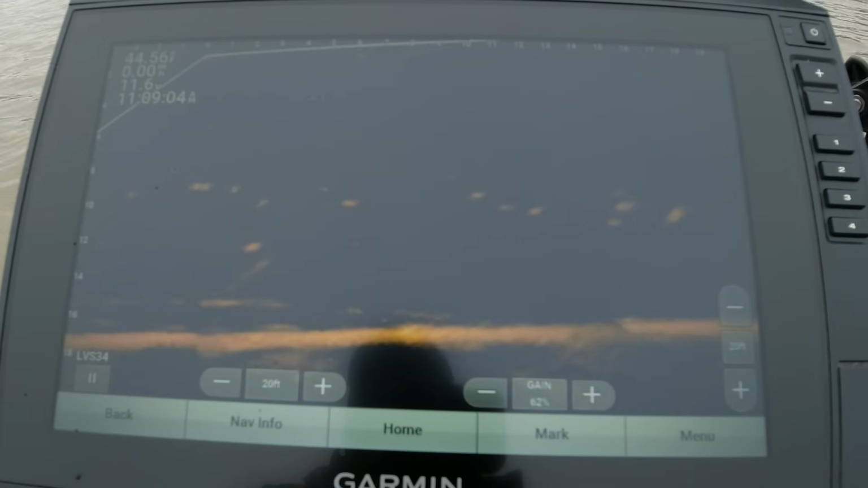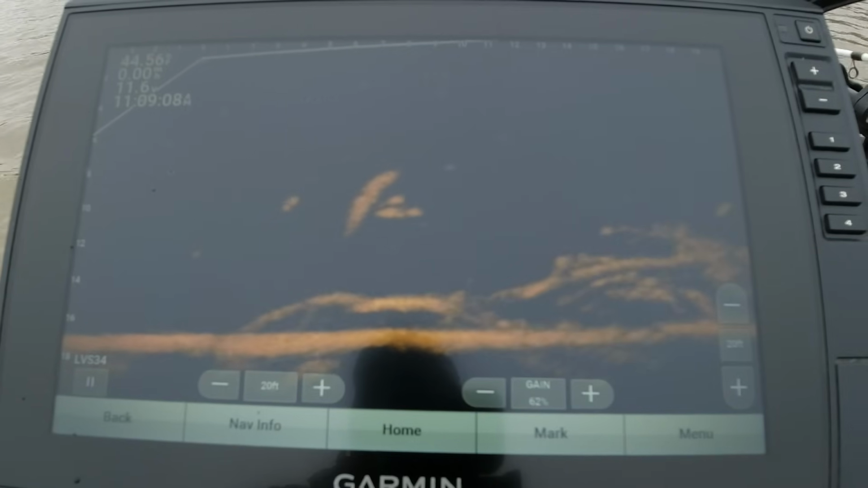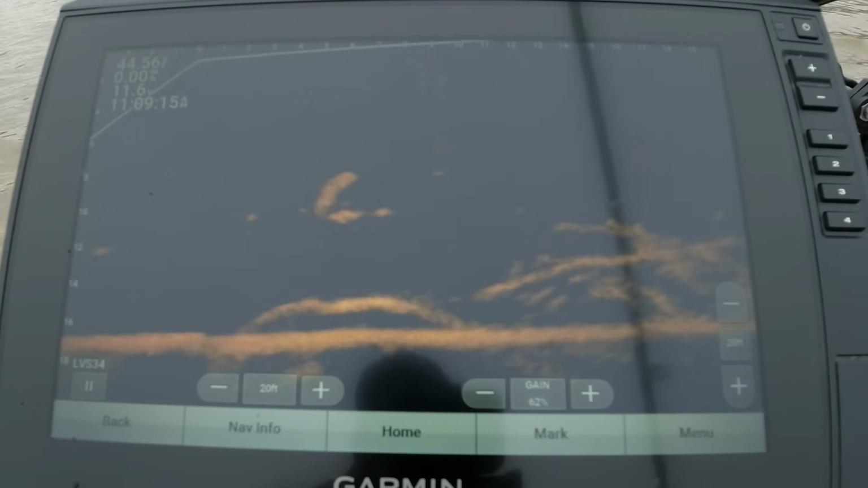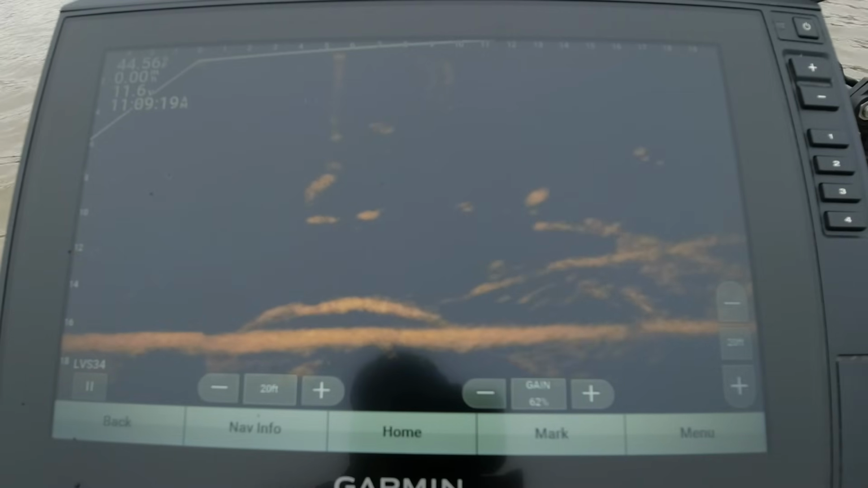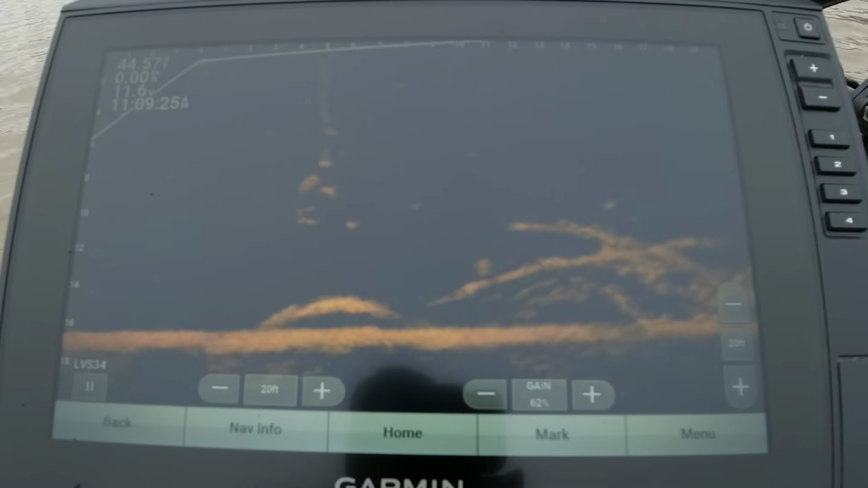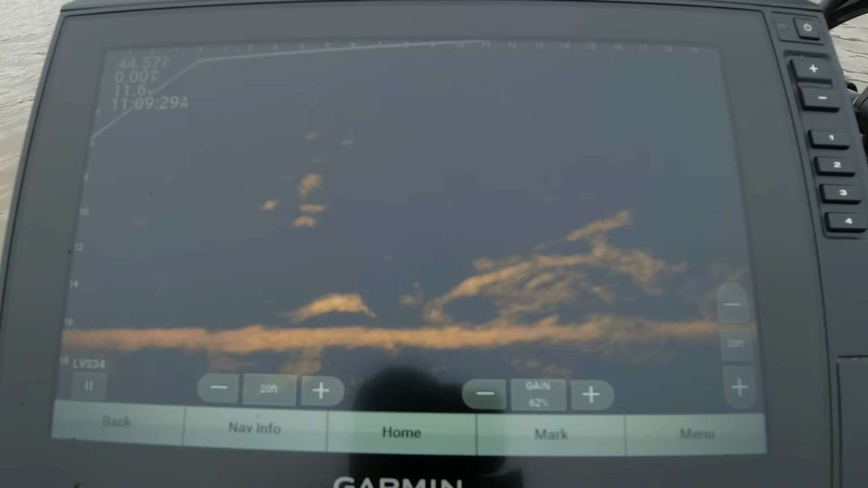And like I said, it's not making for a good video of you guys seeing the fish turn up in the action, but this is where I found them. All right, see if I can get it down there, get their attention. This wind is not in my favor.